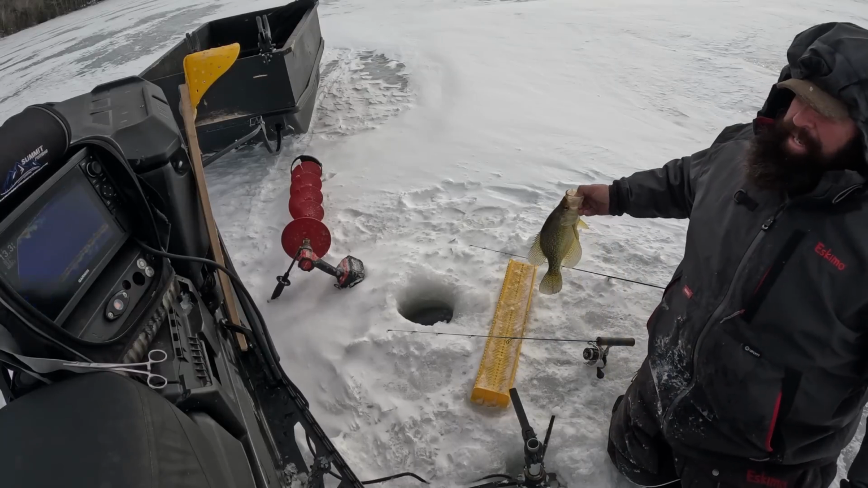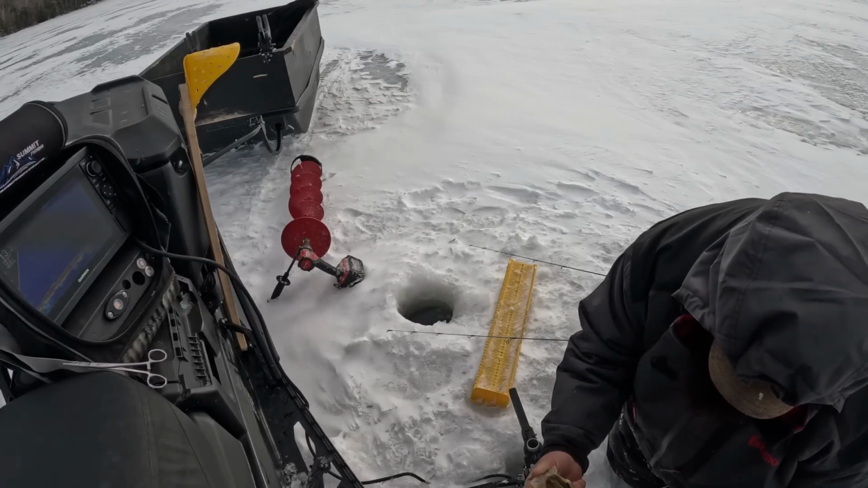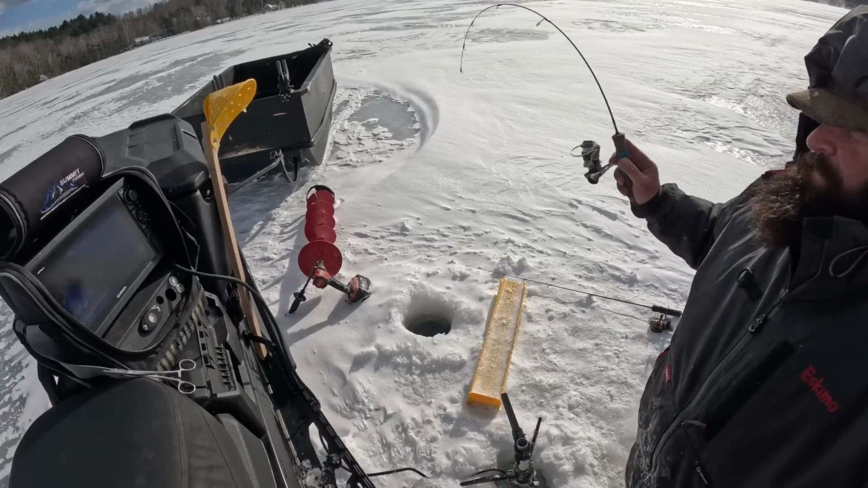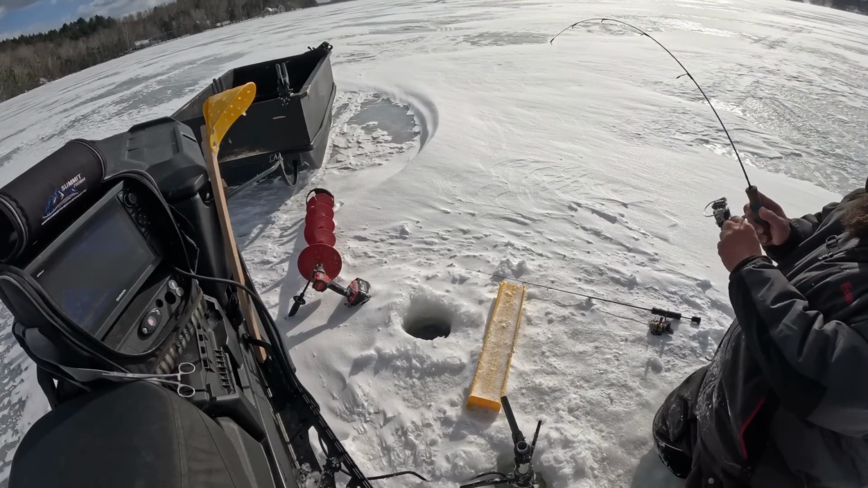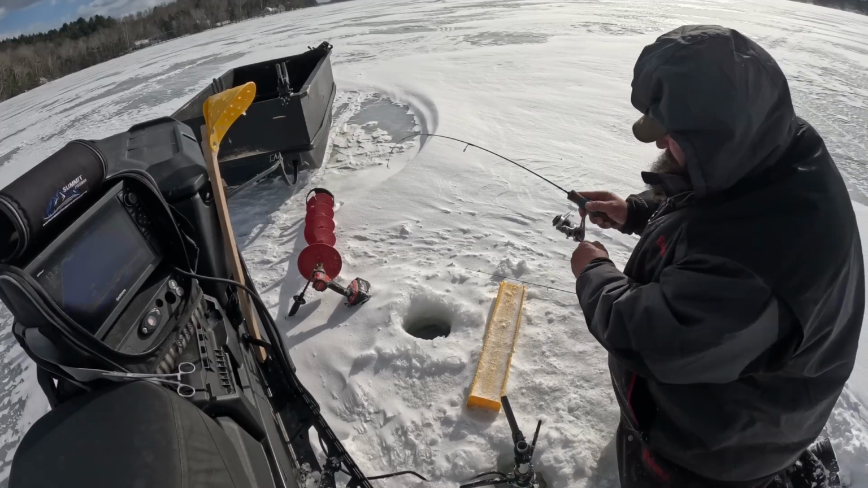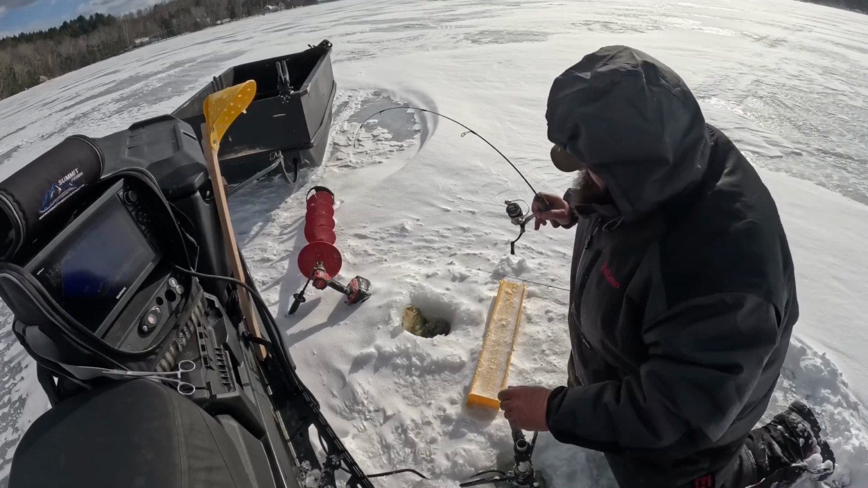Gonna get that back. Nothing on the screen, I'll show you guys that one. So that's a black crappie. That's a black crappie, that's all we have in Maine. He's going right back down the hole. Got one. Not very big, but could be a decent crappie. He's pulling some drag. Let's see if I can get him topside for you. Sorry about the camera angle. Fighting the elements. Yeah, it's a pig.